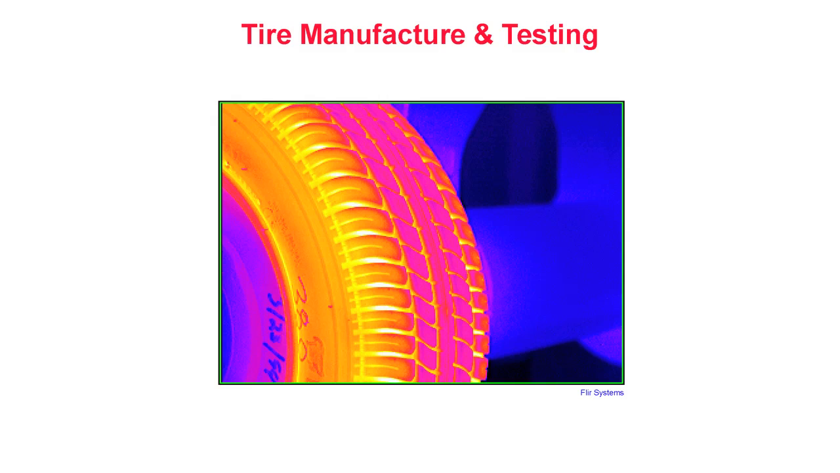Tire manufacture and testing. Tire manufacturers also incorporate thermography into design and production. This thermogram shows a normal thermal pattern across a finished tire. Thermography can be used in design, testing, and evaluation, as well as during the manufacturing process to help ensure that products are free from manufacturing defects. Permanently installed online sensors can provide continuous monitoring of products, vastly improving quality control.